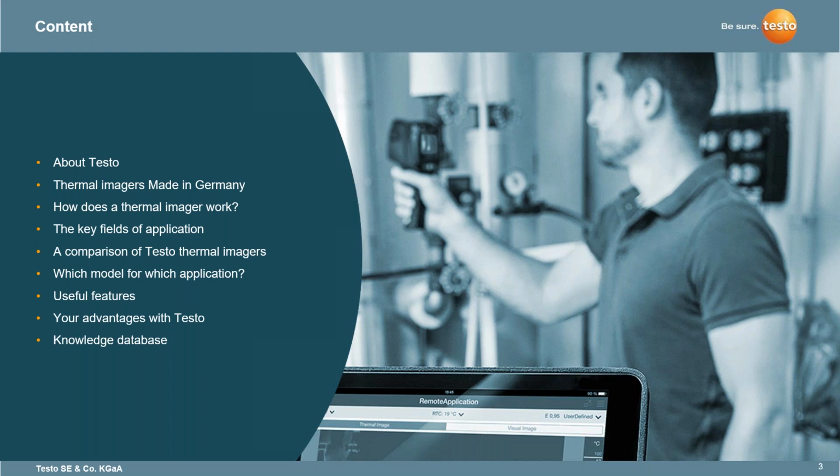We'll take a look at all the thermal imagers that Testo provides and the models and the applications for how they work. Some of the important features and what the differentiator with Testo is, a lot of the great unique features that are developed in these imagers, and then some of the advantages with Testo, and then some time for some questions at the end.